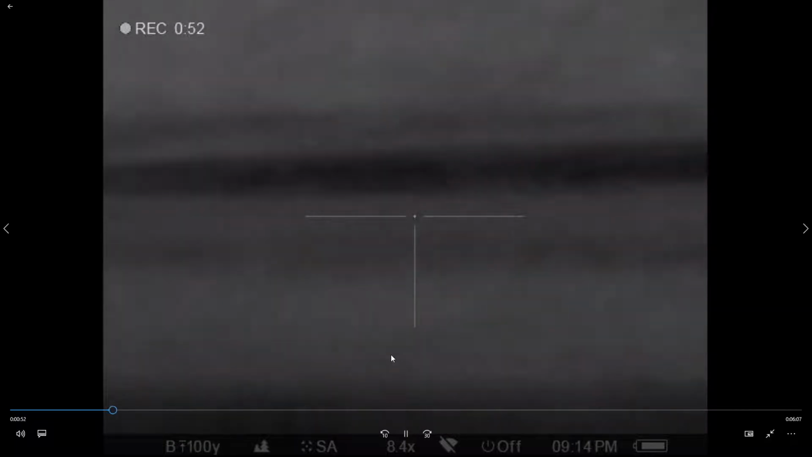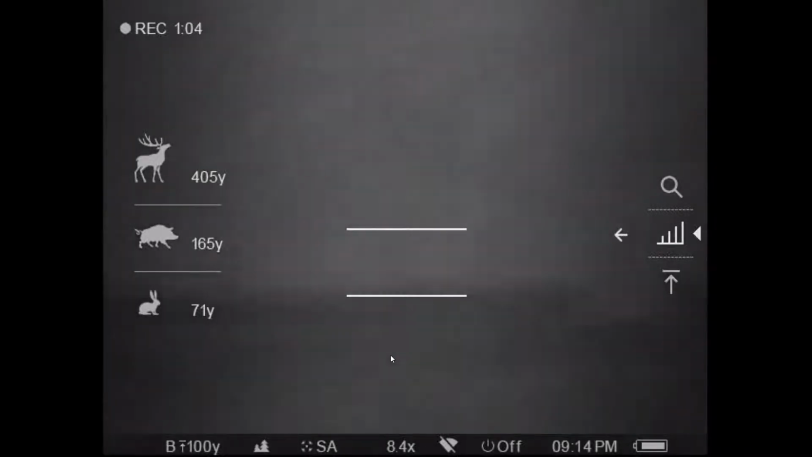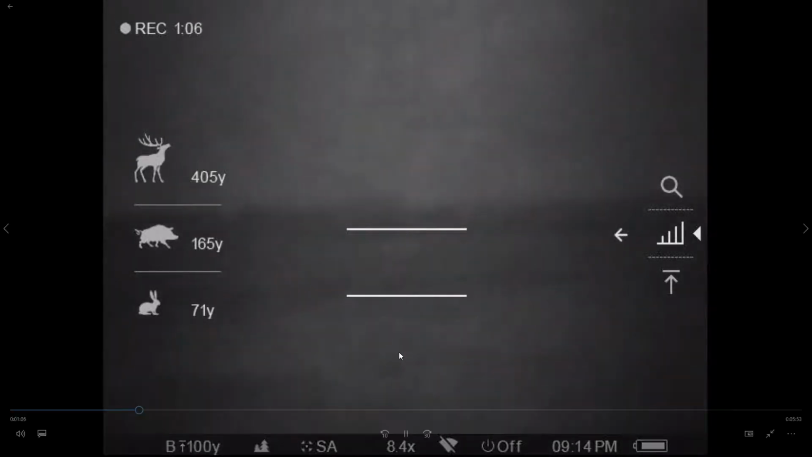Now, if you look, I led this hog 6 foot. These hogs are out there 250, 300 yards. They're way out there. They're running. This is the lead that it took to kill this hog. And I actually didn't hit the one I was aiming at. I hit a little one running beside it, but it was still a good hog. But look at that. Every bit of 6 foot lead right there. Then I hit the wrong button. I do that quite often. But anyhow, that's a long lead.